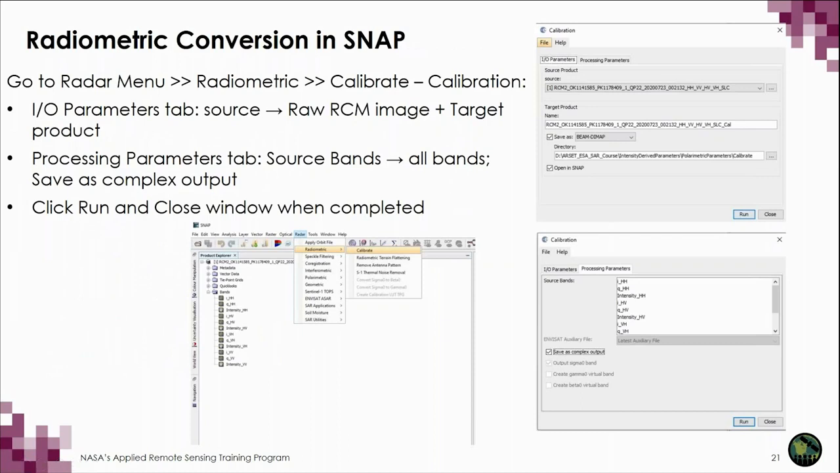Next, you will complete the radiometric conversion in SNAP. You will go to the Radar menu, and then to the Radiometric drop-down tab. You will select the Calibrate option, and the calibration window will pop up.